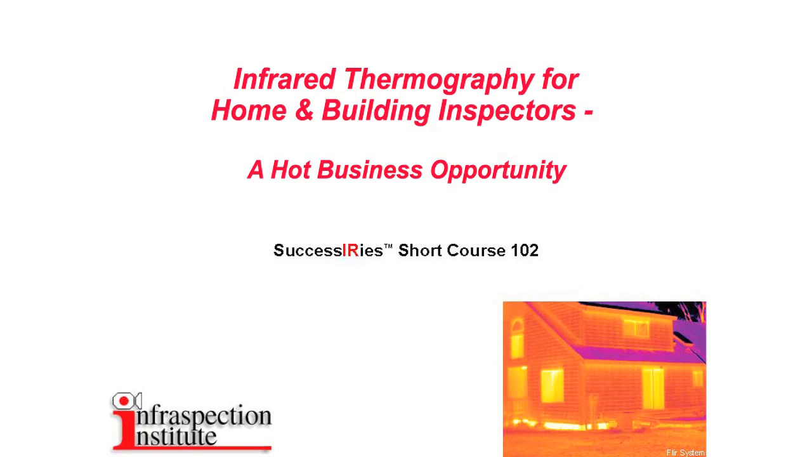This is SuccessIRies Short Course 102, Infrared Thermography for Home and Building Inspectors, a Hot Business Opportunity. During the past few years, interest in the use of thermography for home and building inspections has increased dramatically. Rising energy prices, consumer demand, and lower infrared equipment costs have led many home and building inspectors to consider adding infrared inspections to their service offerings. In addition to increased diagnostic capabilities, thermographers with the proper equipment, training, and experience can enjoy increased revenue and profits. This short course provides an introduction to infrared thermography, how it is applied to buildings and building subsystems, along with ways to ensure one's success.